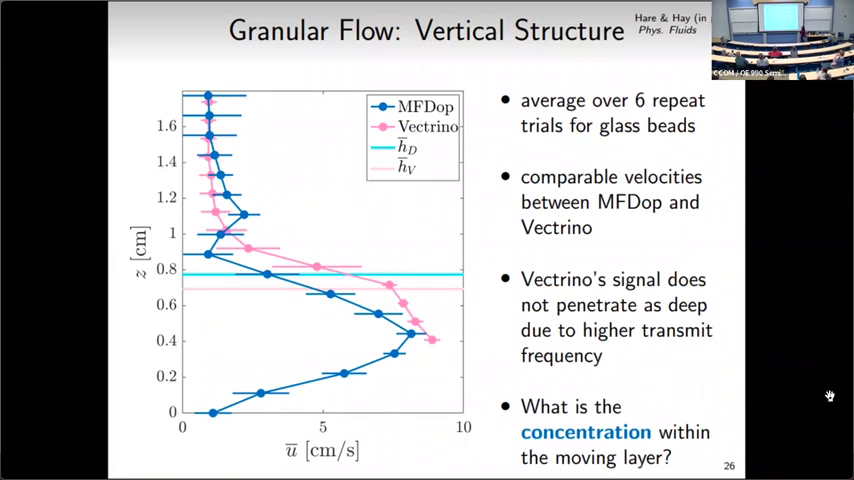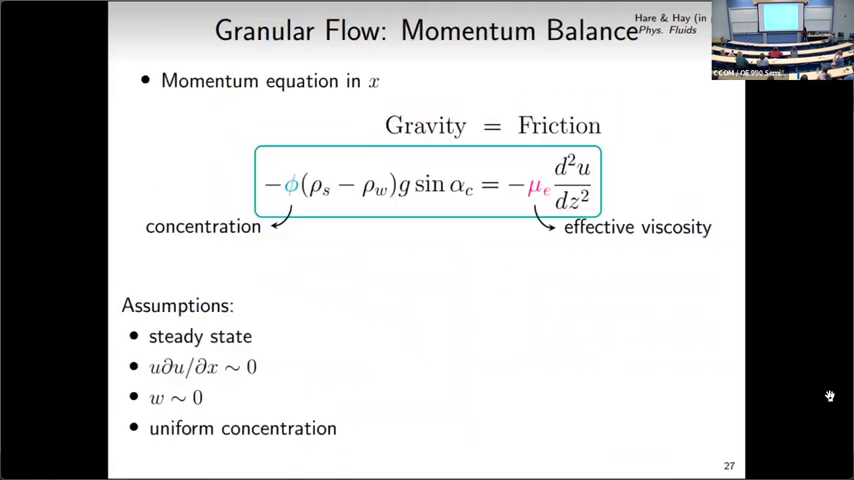Now that we have this velocity profile, we wondered, can we use what we know about physics, what we know about theory, to estimate the concentration within the moving layer? So we turn to the Navier-Stokes momentum equations. We make some very simple first order assumptions. We assume steady state. We neglect some nonlinear terms. We assume that the vertical velocity in the moving layer is close to zero, and that was actually verified by our measurements. And importantly, we're just going to assume to first order uniform concentration through the moving layer.